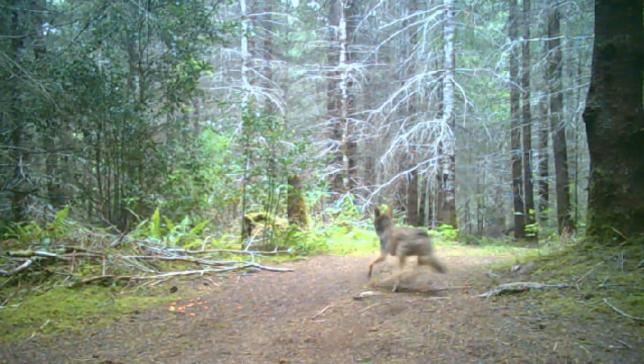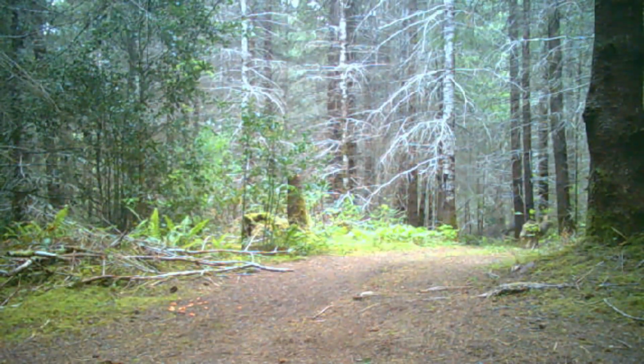Now here's a coyote in the daytime. This was about 8 or 9 in the morning, which they don't normally come out during the daytime like that, so he must be really desperate for food. And he does look a little bit on the thin side, as you saw there.